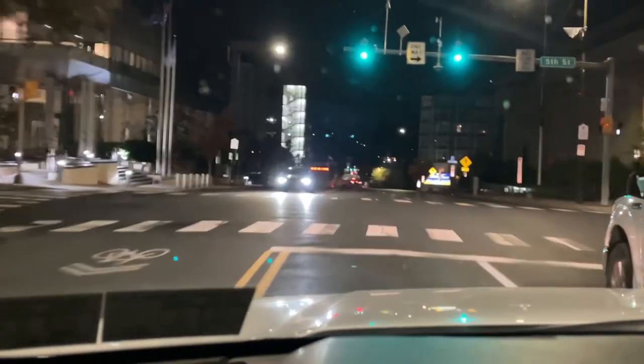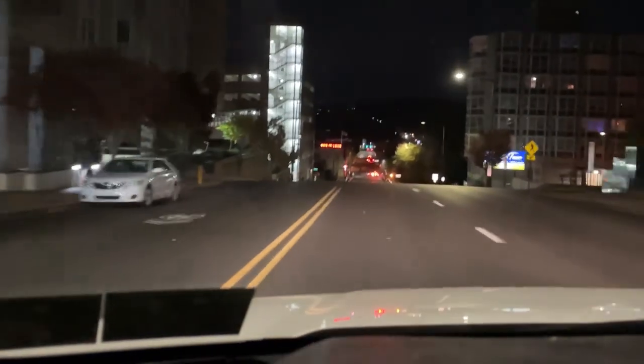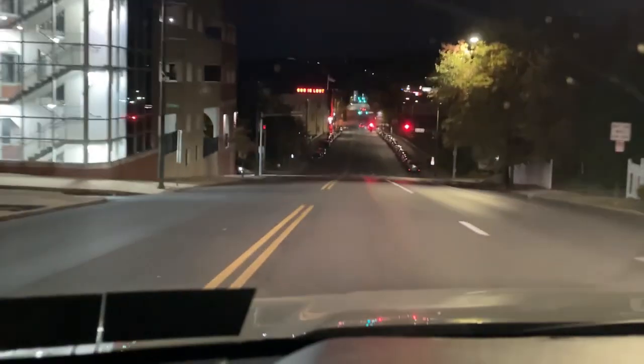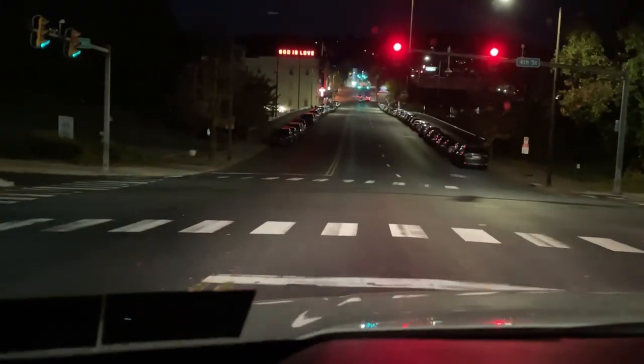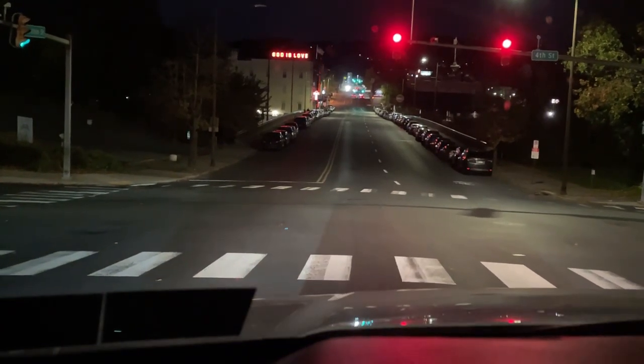I'm wondering if she has a top on, because all I see is arms. I don't see any clothing on her. Hey, baby. How you doing? What's shaking, bacon? Damn, look at her going. She almost... What the heck? I thought she was going to blow the red light.